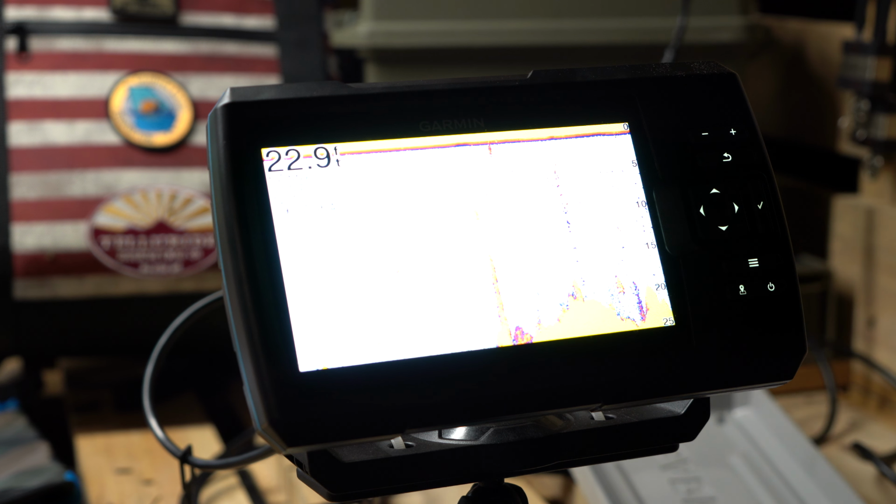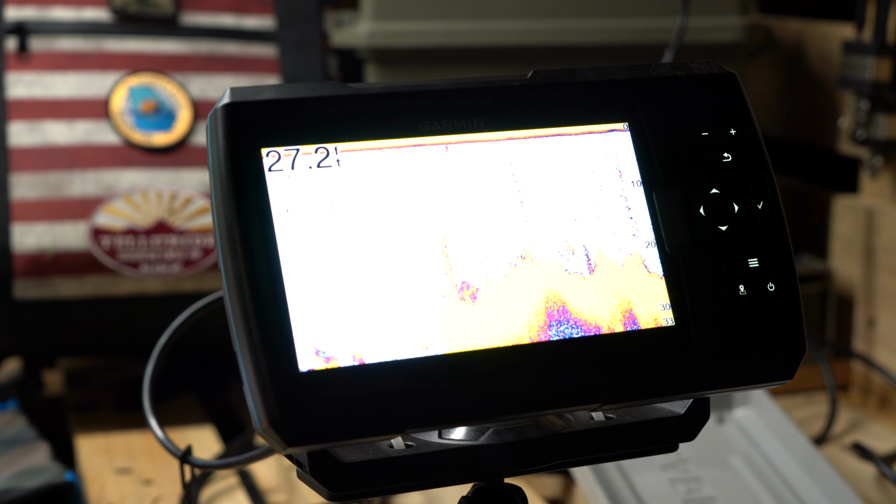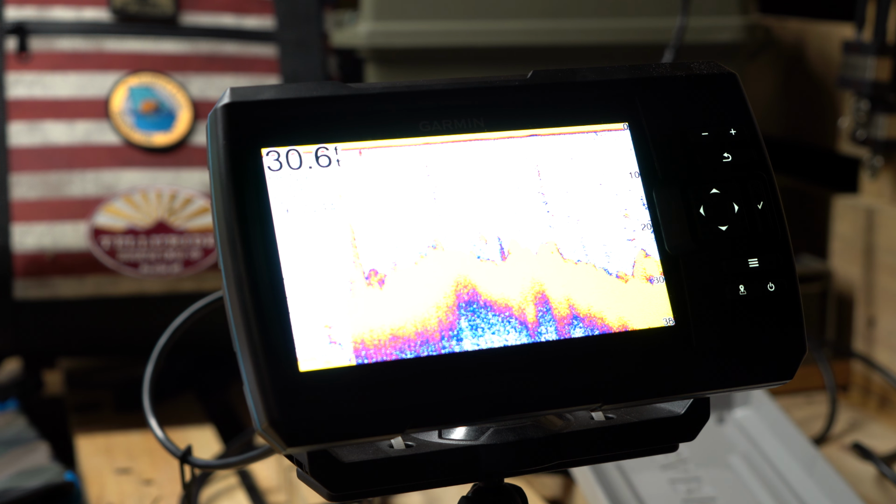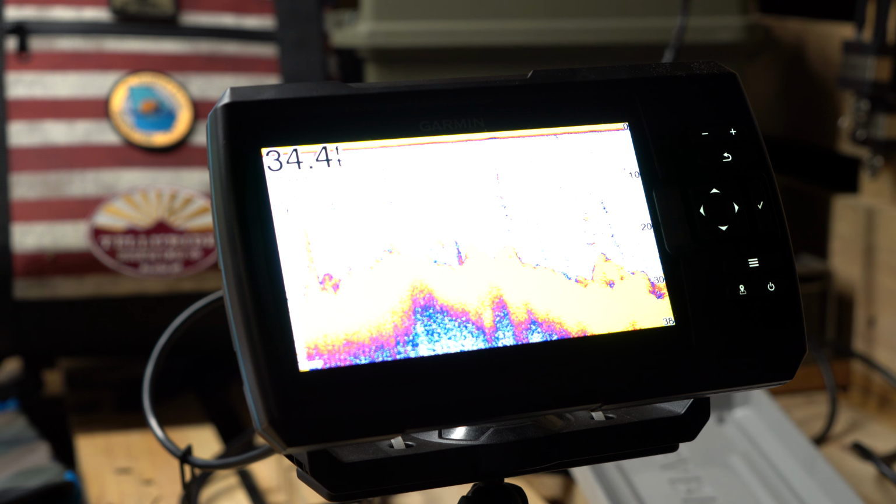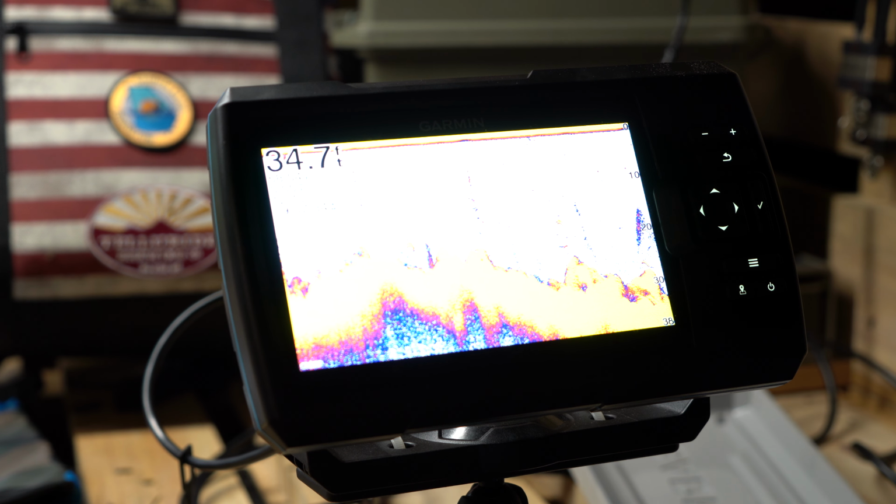Now we've seen this, so it's basically we're on simulator mode, and it's just repeating the same frame over and over again. So that's it. Real basic, guys. If you guys have used sonar before in the past, whether it be a Lowrance or a Humminbird or a Garmin, this isn't really going to differ that much from that. You're going to have that same functionality here, plus several extras with the Garmin Striker plus side view or SV.